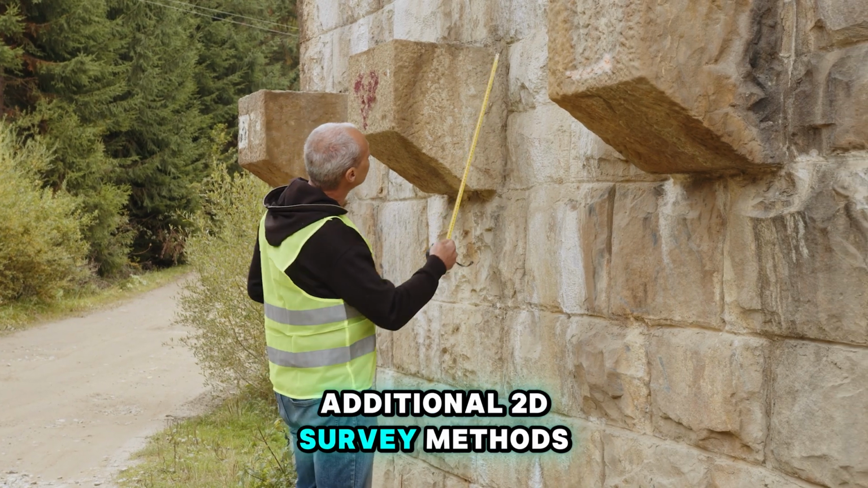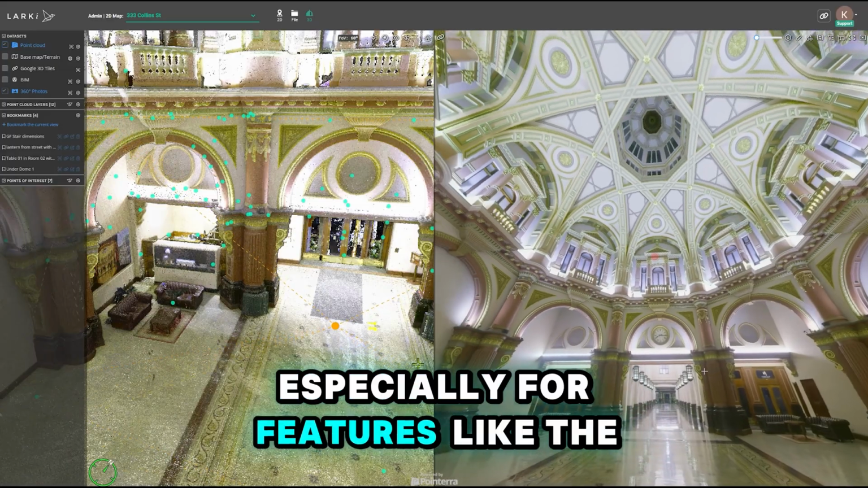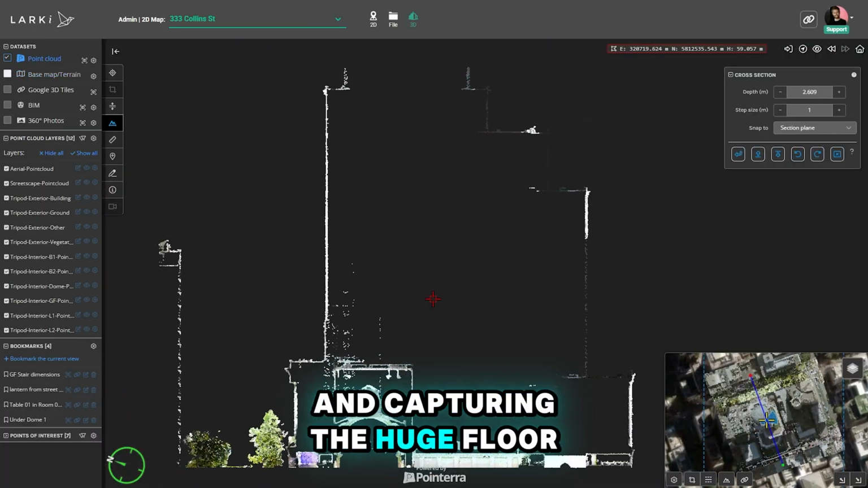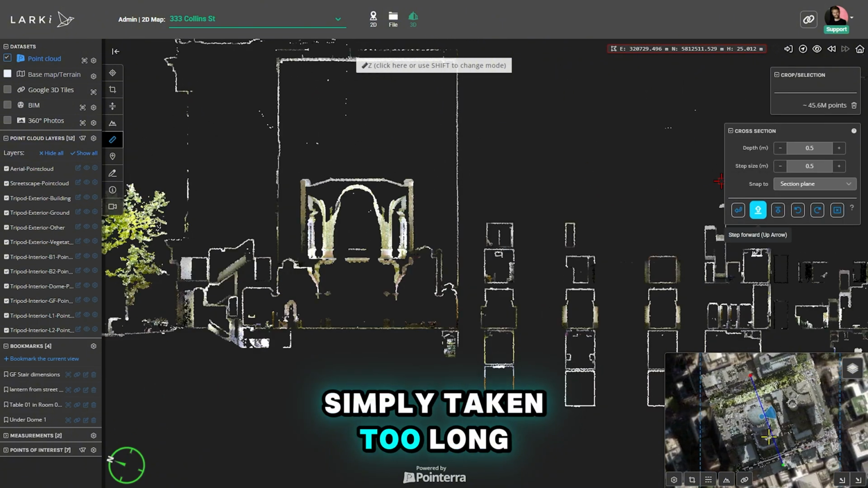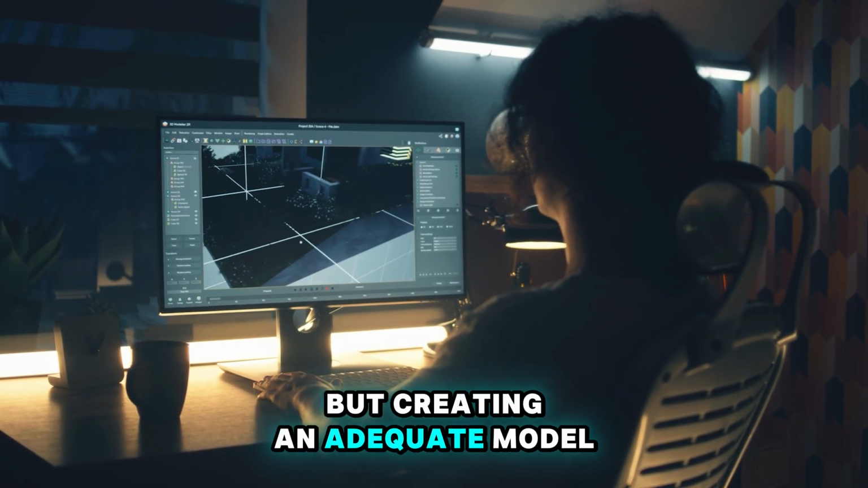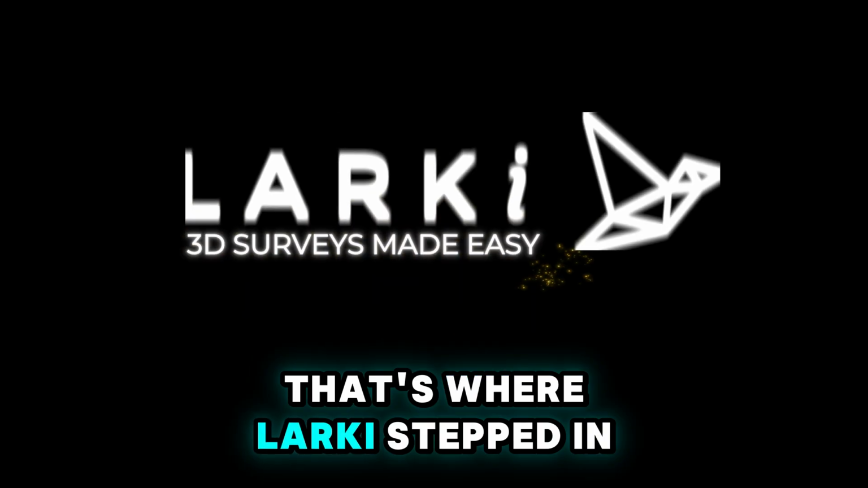Traditional 2D survey methods would not be able to capture all the detail required, measuring in person was unsafe and costly, especially for features like the 30-metre high internal dome, and capturing the huge floor space of over 25,000 square metres spanning multiple levels would have simply taken too long. Architects and engineers rely on BIM, but creating an adequate model from scratch was too expensive and time-consuming for the architect to manage alone. That's where LARKI stepped in.